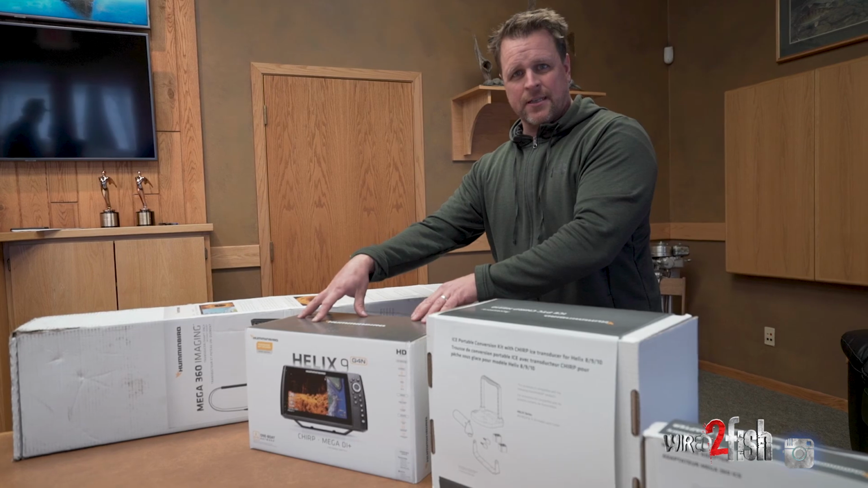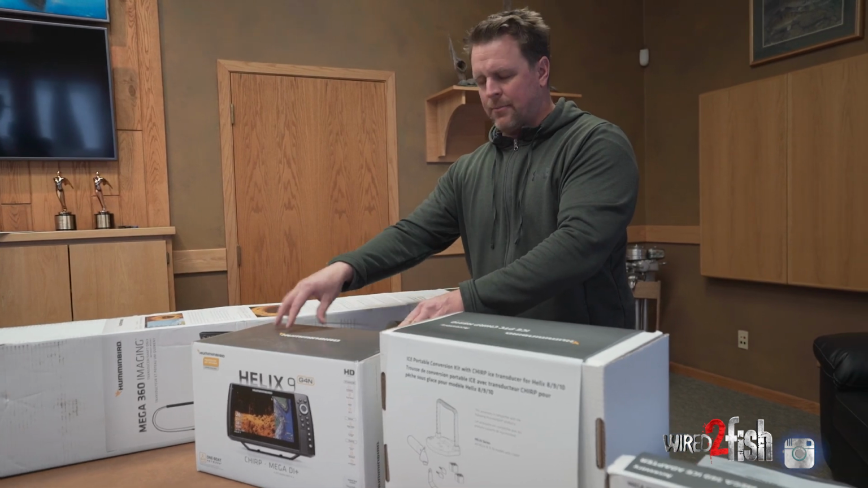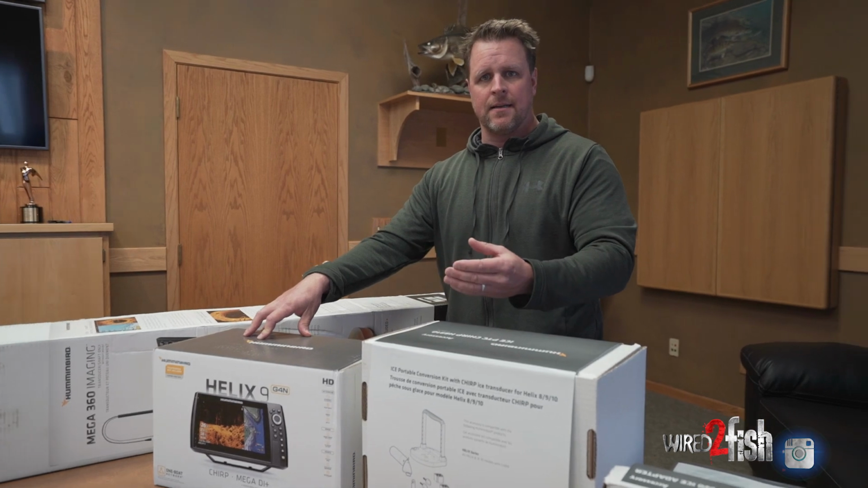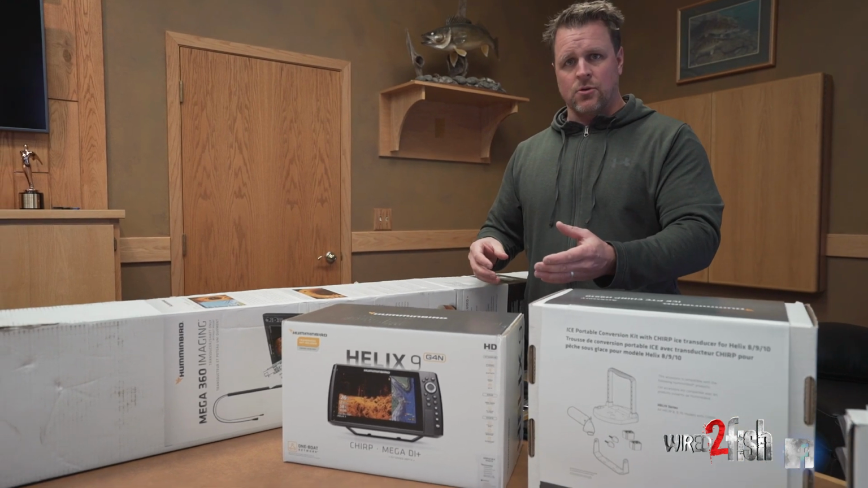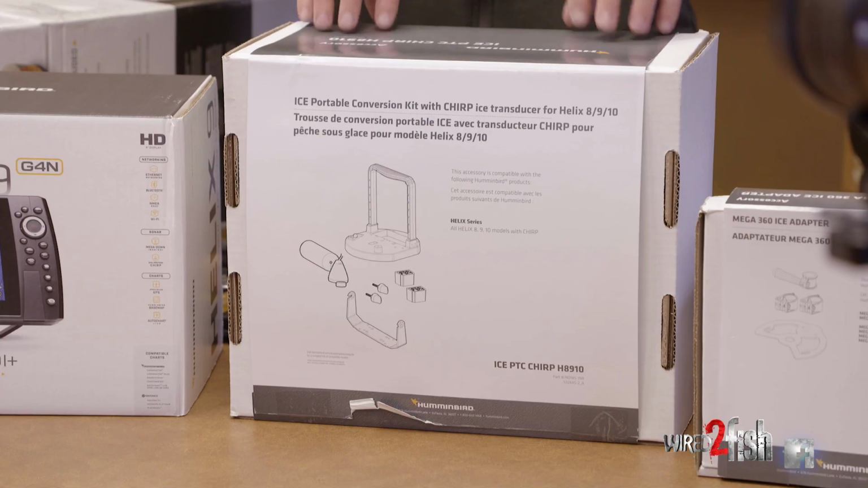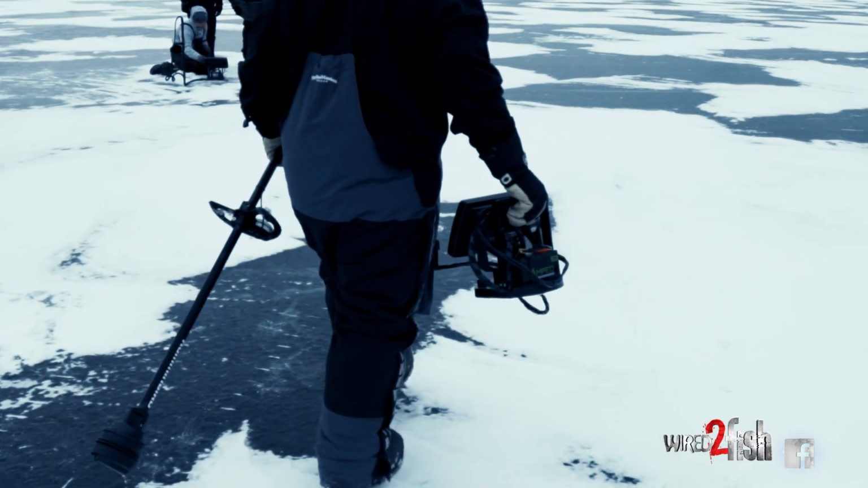Next is a head unit. You're gonna need the right Humminbird HELIX head unit to talk to 360 imaging. The compatible units are the HELIX 8, a HELIX 9, or a HELIX 10, G3, so generation 3 or newer, and it needs to either have side imaging plus or DI plus to display the 360 image. Next is the ice portable conversion kit. You're gonna mount your head unit to this, and this just gives you the portability on the ice.